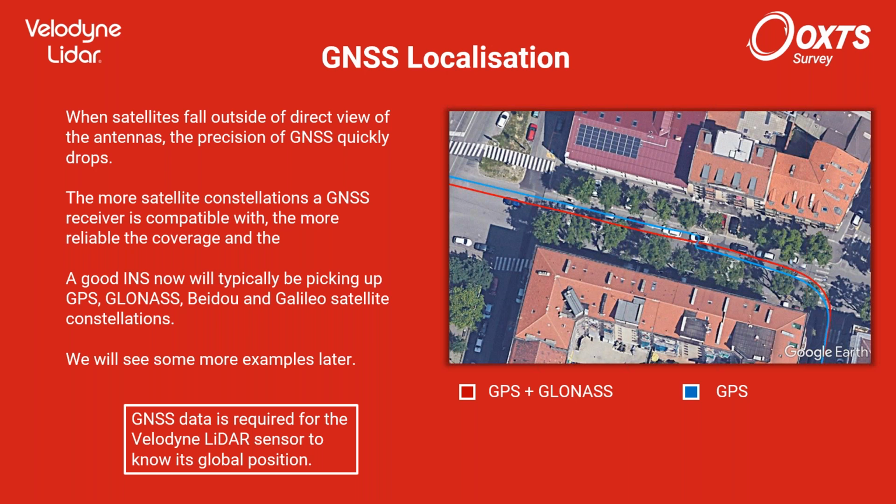And so you can see how the blue line jumps, and that is because without enough satellites, the system is only able to know its global position to something more like a meter or half a meter than the centimeters that you would like.